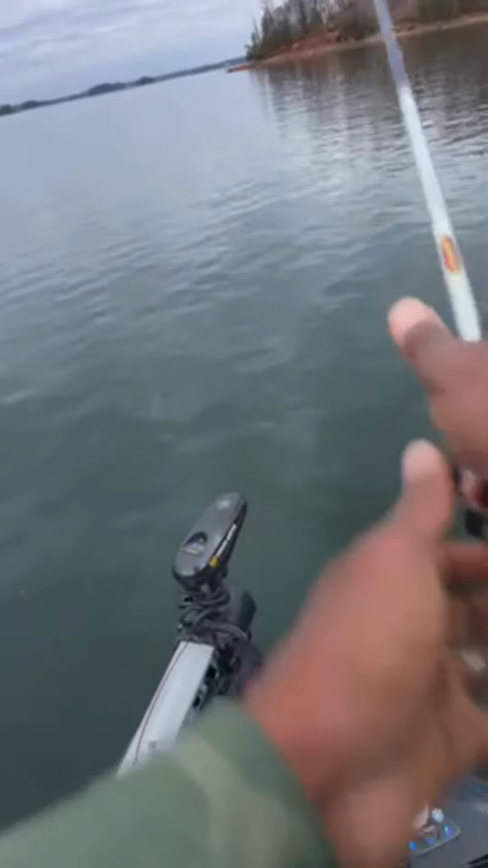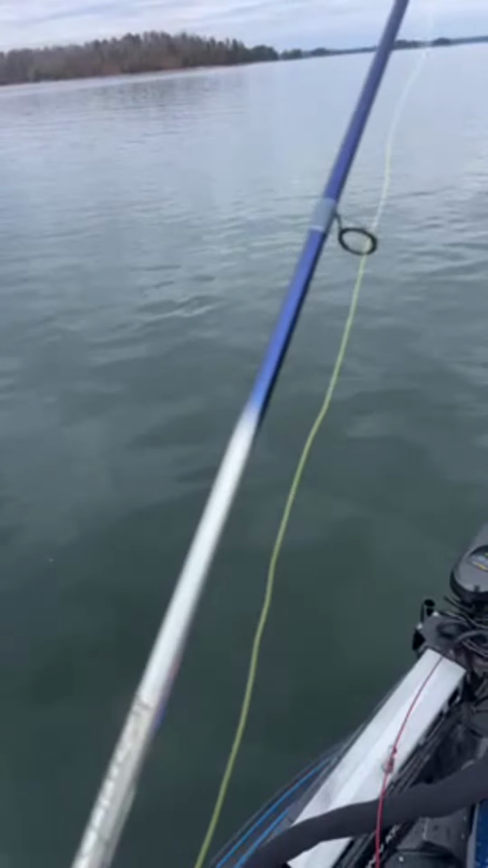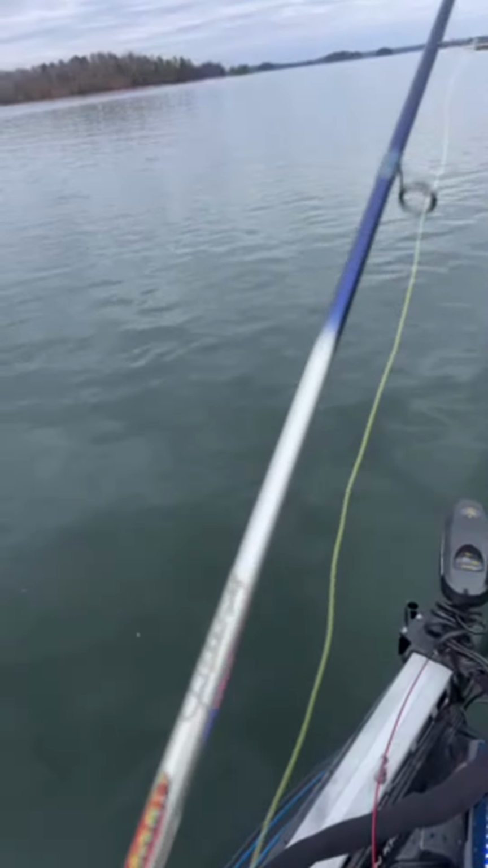I'm not sure what is going on today. I didn't even see any bait fish. Well, yeah, I did see one little pod of bait fish.